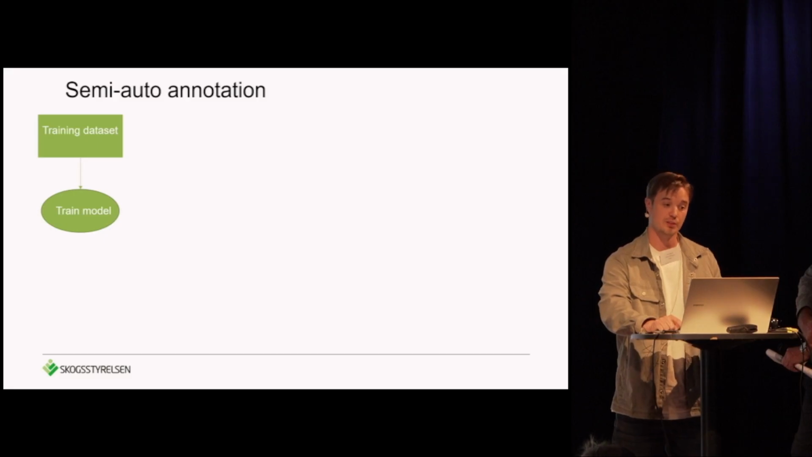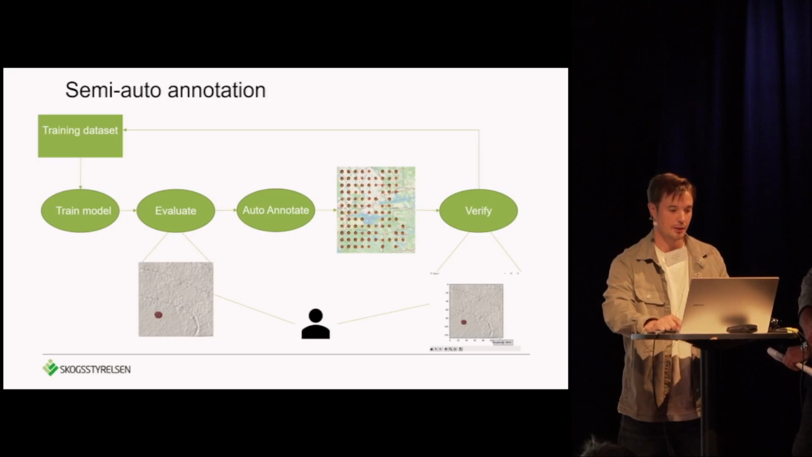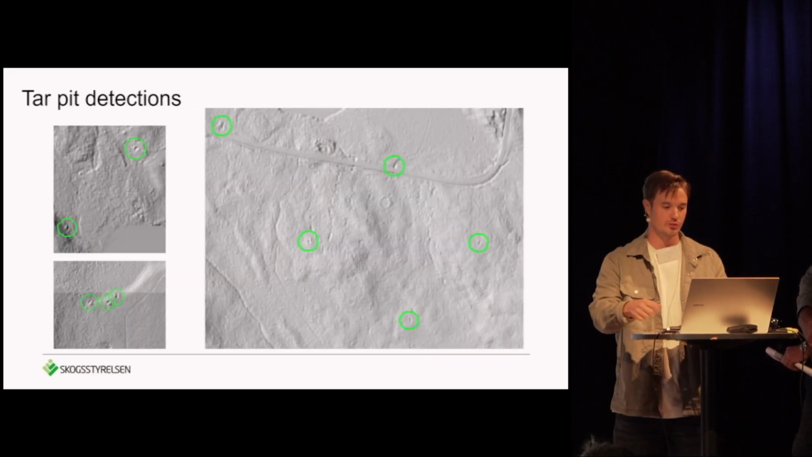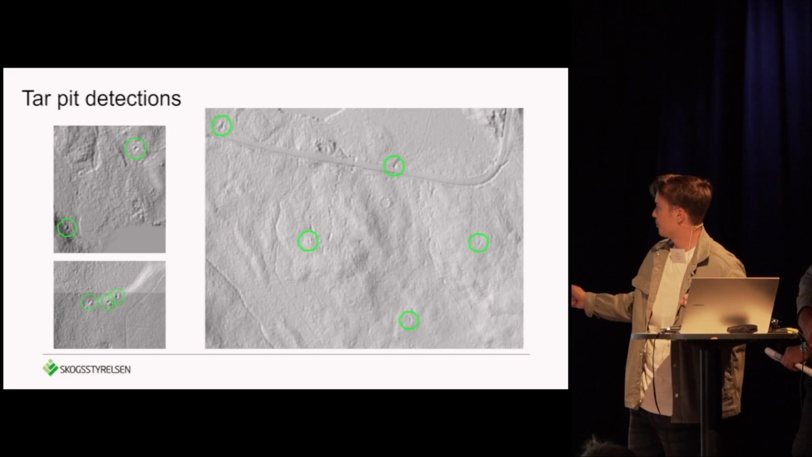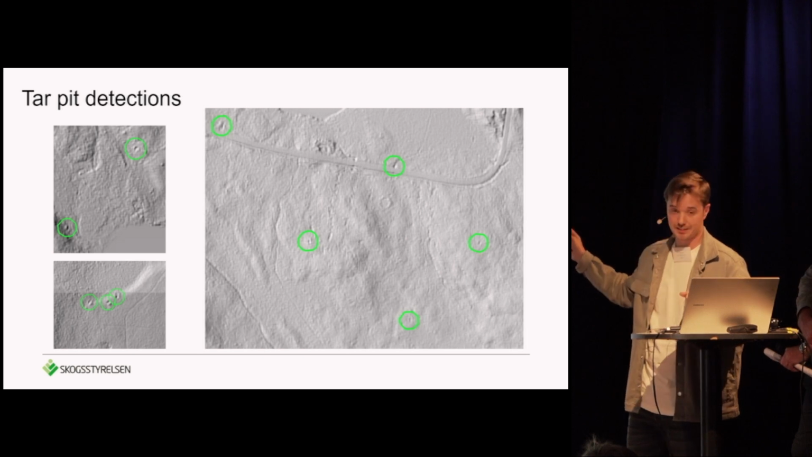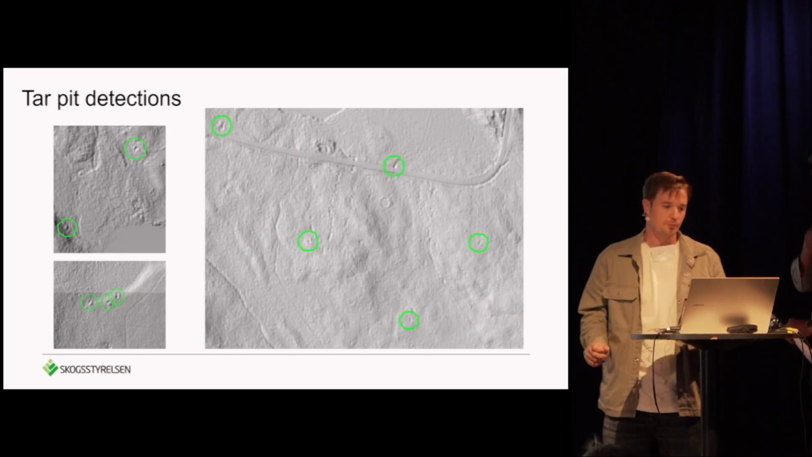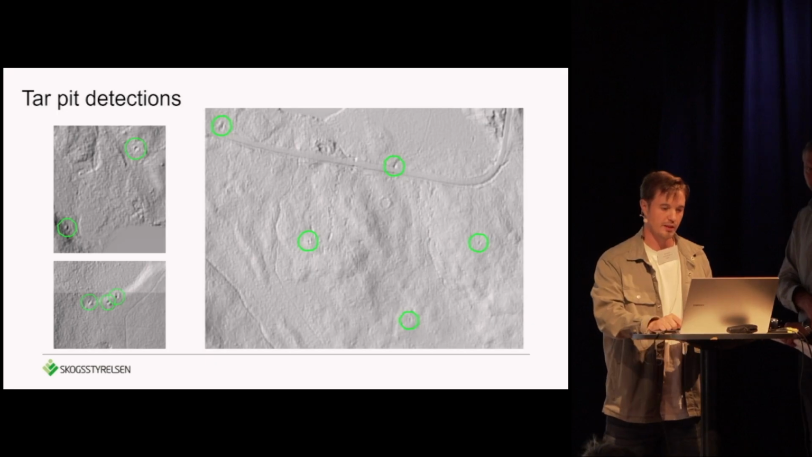Here we simply use the CMA annotation process again, and in some time we got a model that was good enough, and this is the result in the field. We got a model that finds what looks real, much like tar pits, and we also find stuff that obviously is not tar pits, like rivers or ditches connected to roads, but stuff like that we filter out with other mechanisms.